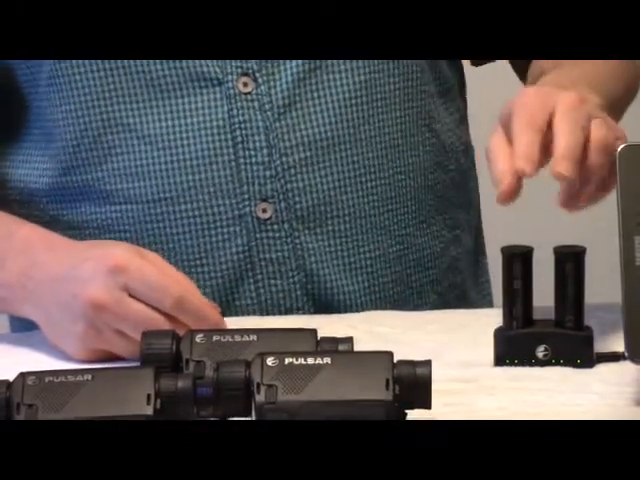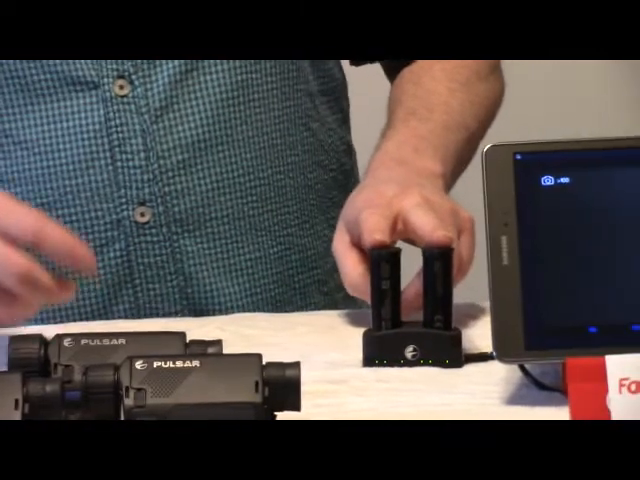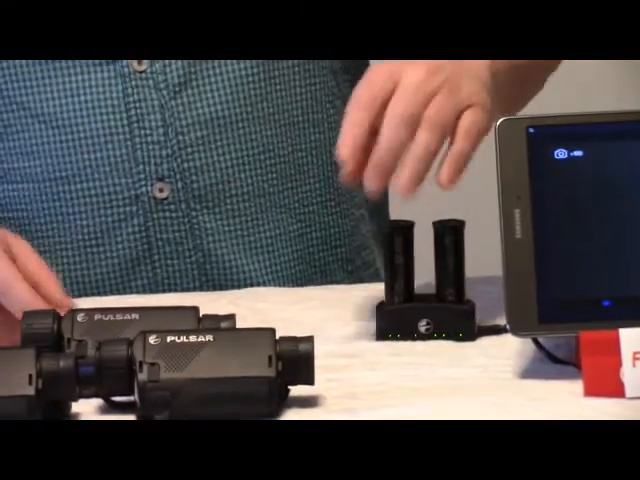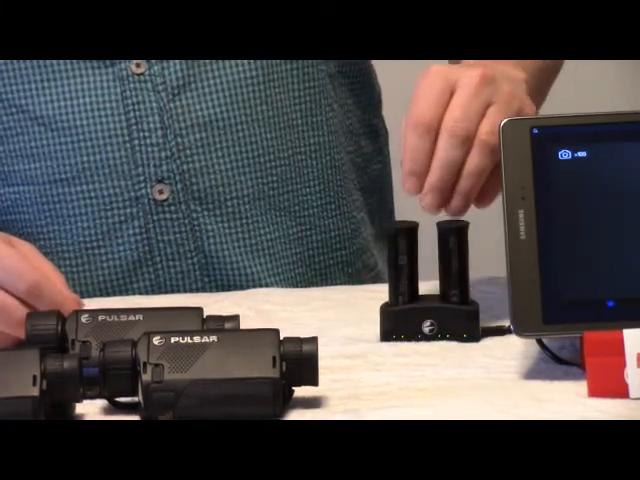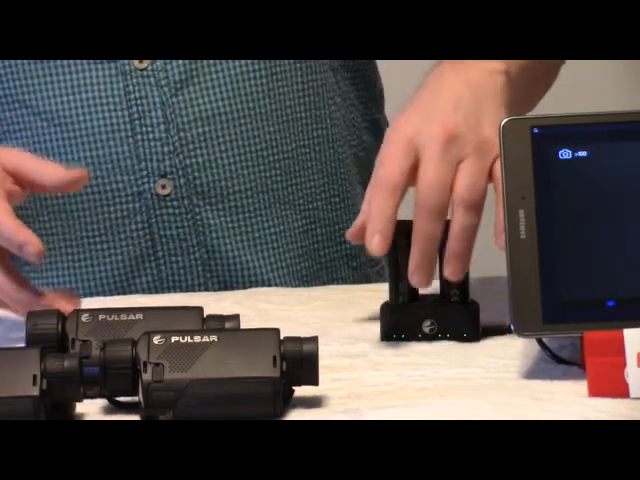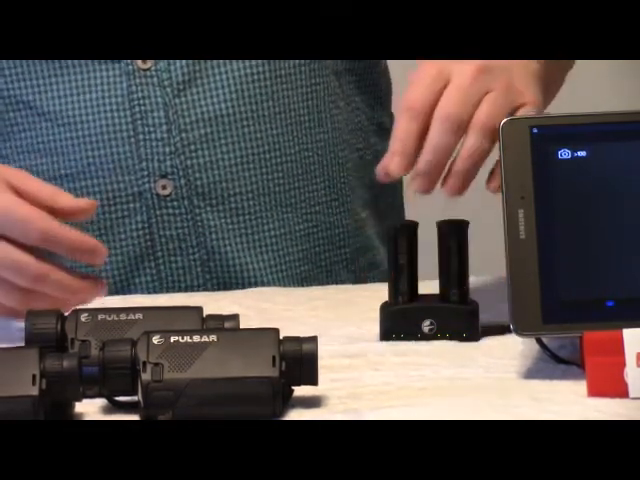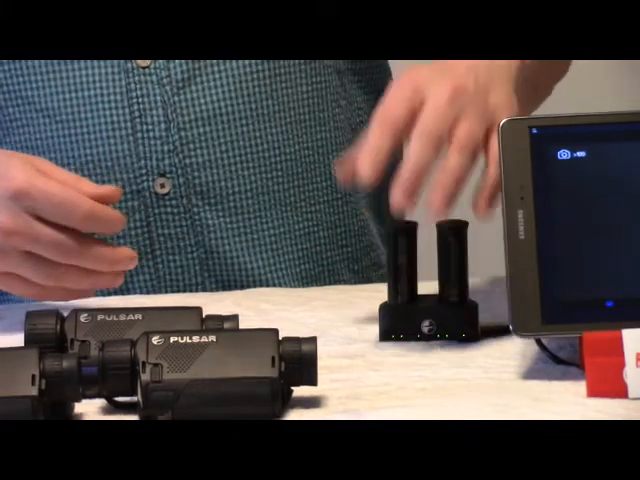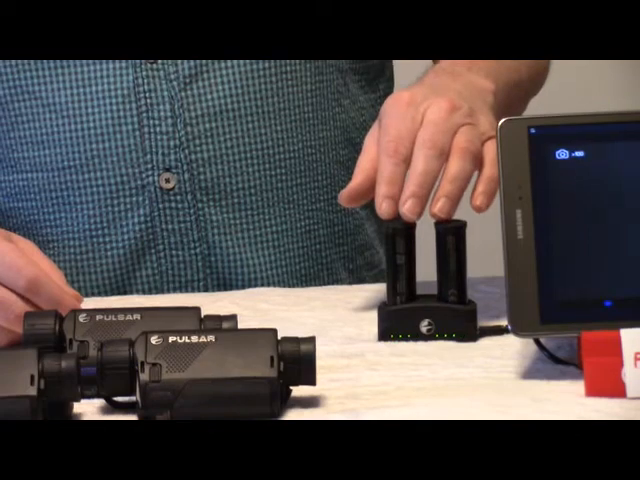The XM series come with a really nice little dual bank charger here. The kit that I'm going to be putting together is going to include the charger on the XMs that comes in the unit and an additional battery. Eventually we'll be doing the same thing on the keys. At this point in time, the charger isn't available. The units are new. The batteries are, but the charger isn't. So we'll probably be adding some kits in later on that will encompass that.